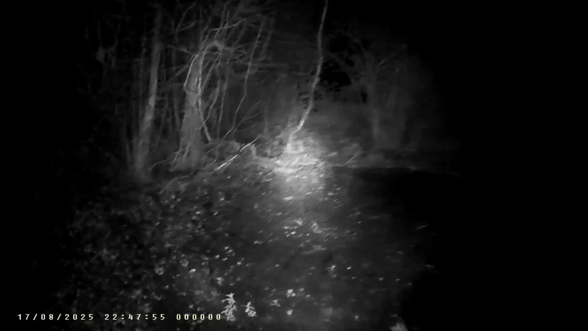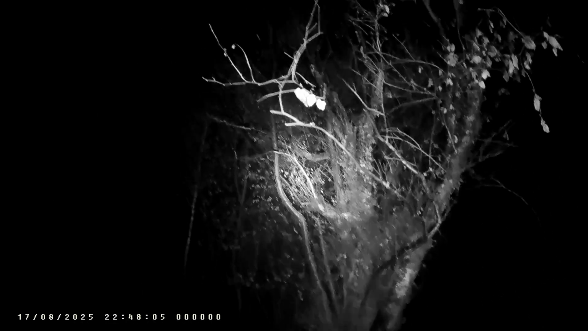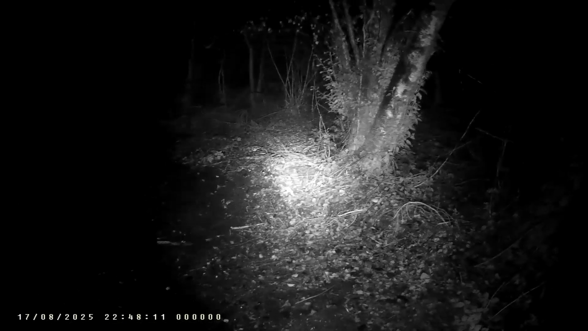Oh, what has happened? Oh my God. There's dead branches, there's burnt leaves. God, what's happened here?